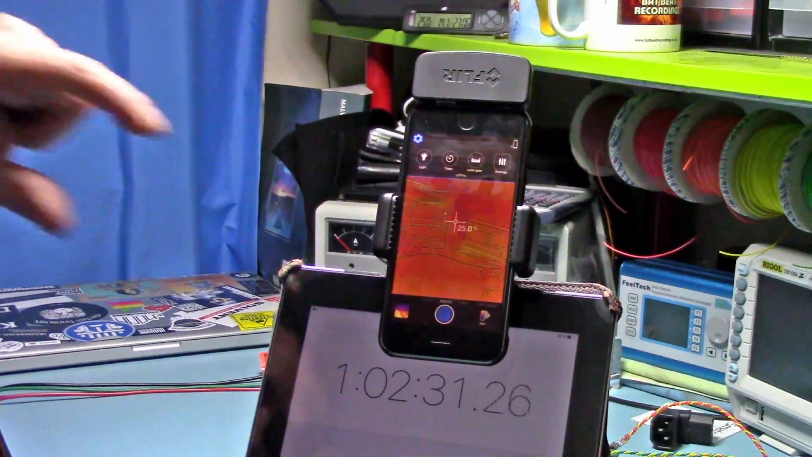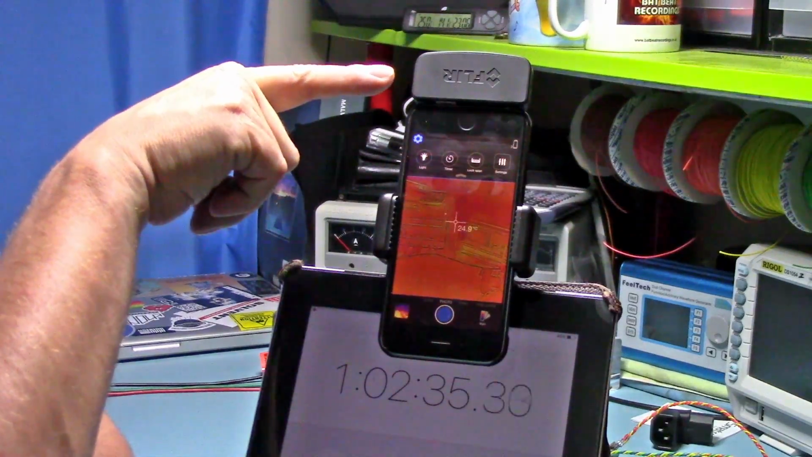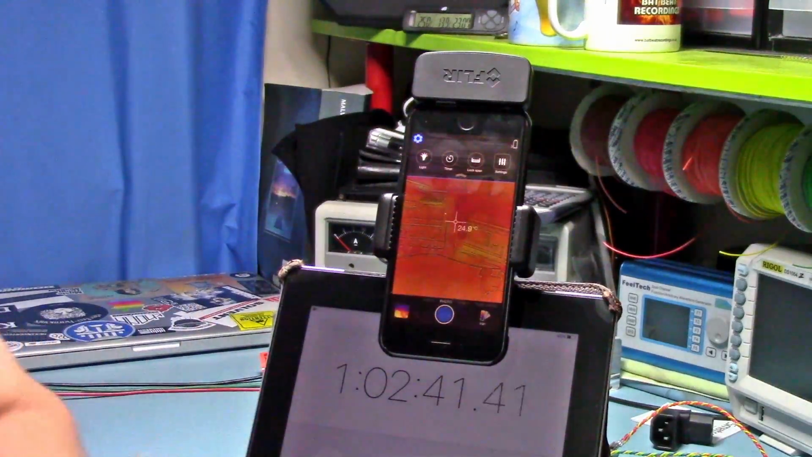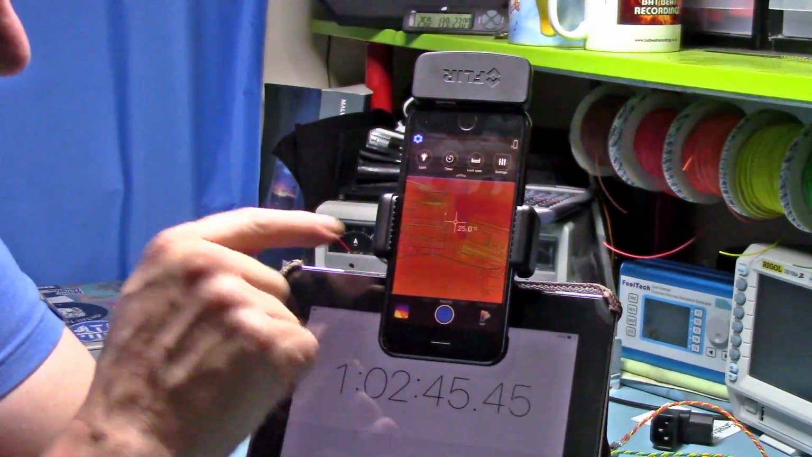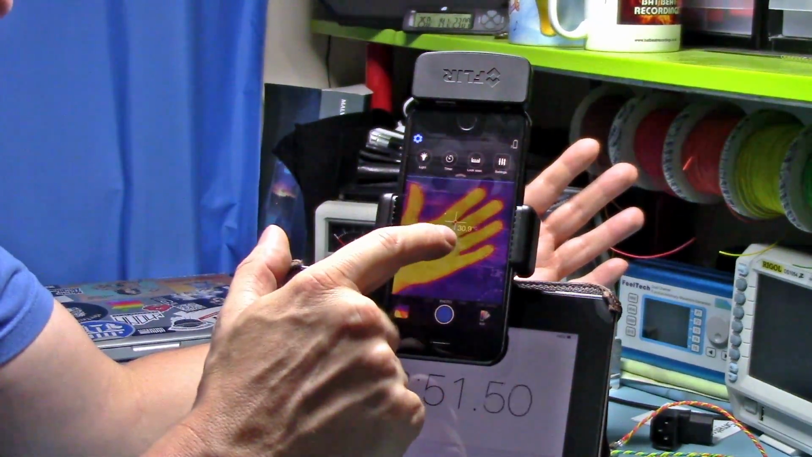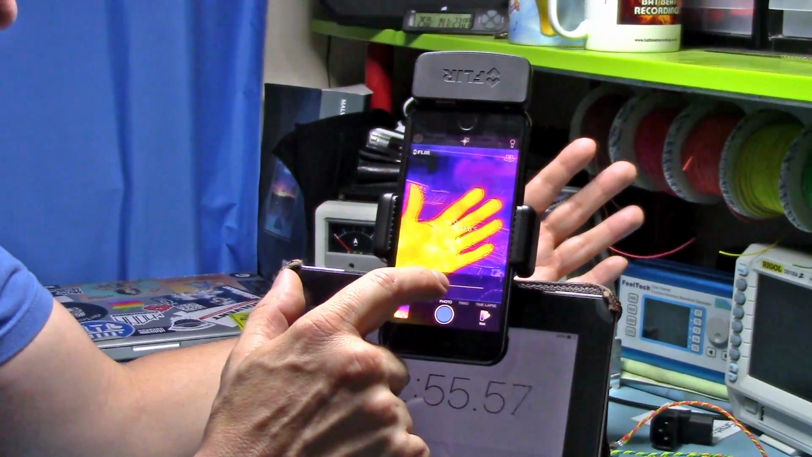But next part of the video, I'm going to attach the Flir camera onto the iPad, and I'm just going to have a look and see what the image looks like on there. There's a few little hidden options on this as well. You can see my hand, and you can see the outline there. It doesn't quite match up, so you can double tap on the video and fine tune it.